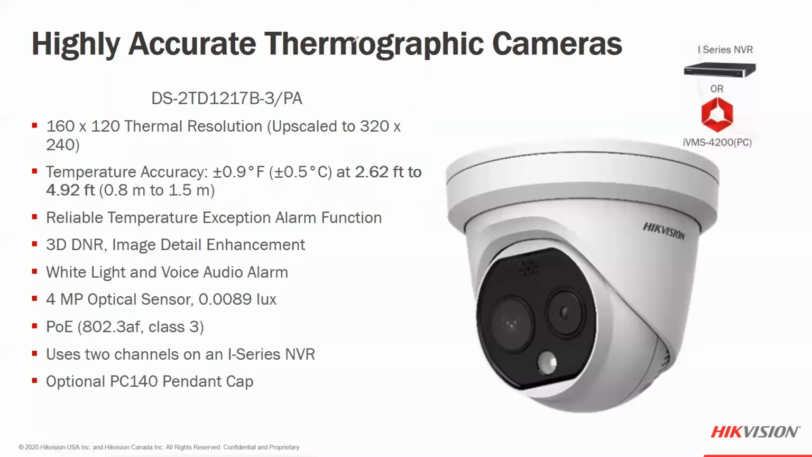Let's take a closer look at the turret camera. Just one more time for the turret camera: low resolution, accuracy level plus or minus 0.9 degrees Fahrenheit. The detection distance is 2.6 to 4.9 feet away from the camera. It has the speaker for the audible alarm, as well as the light we talked about for both the voice and the audio. It has a 4 megapixel fixed optical image, as well as a 3 millimeter thermal sensor. We'll go to the next slide. Sorry about that.